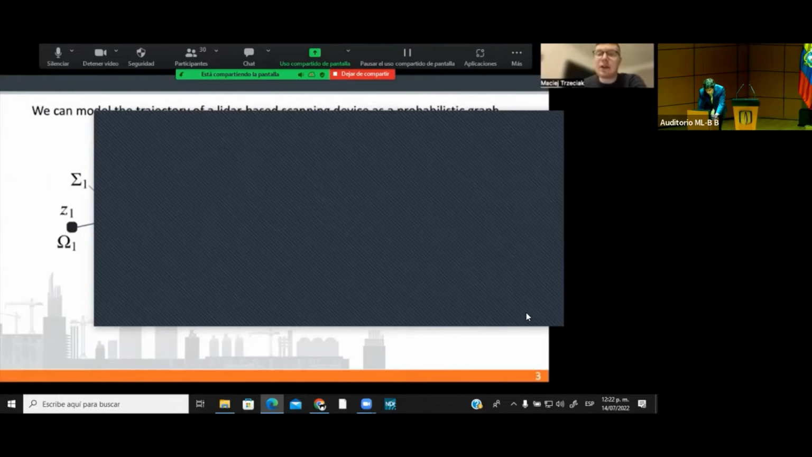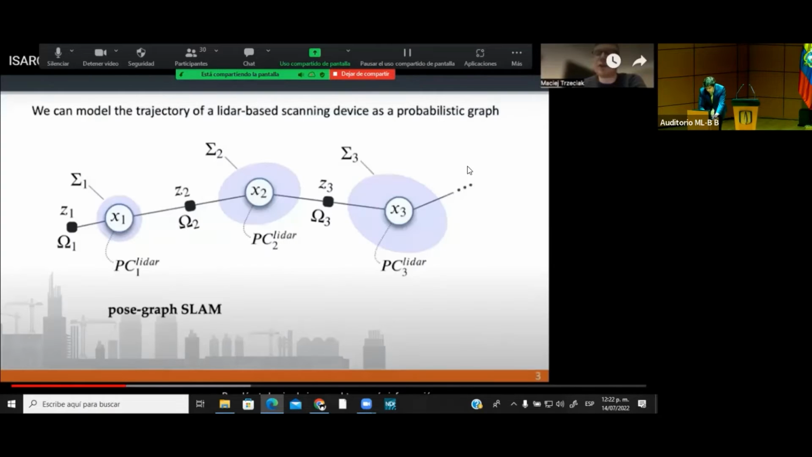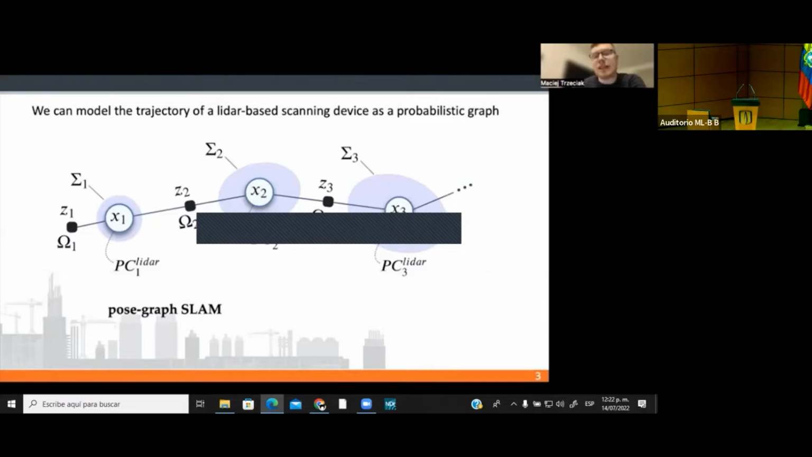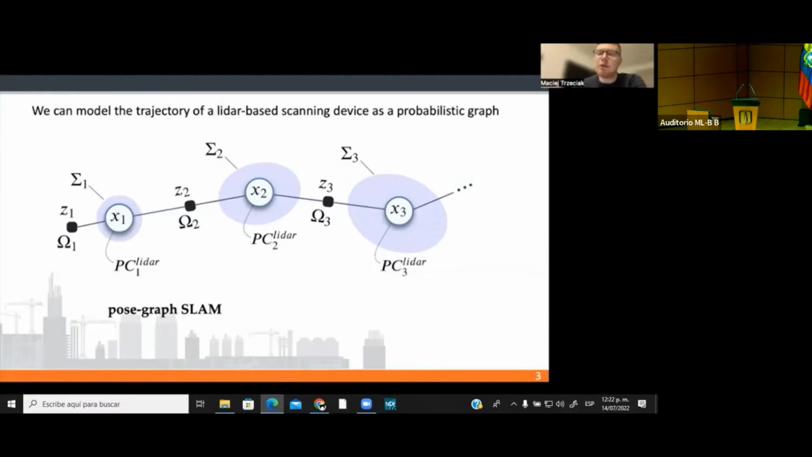SLAM is a class of algorithms that reconstruct the surrounding environment and at the same time localize the scanner within this environment. Interestingly, when a LiDAR is used, we can model just the trajectory of the scanner without explicitly modeling the surrounding point cloud. Now, such a trajectory can be modeled as a probabilistic graphical model.